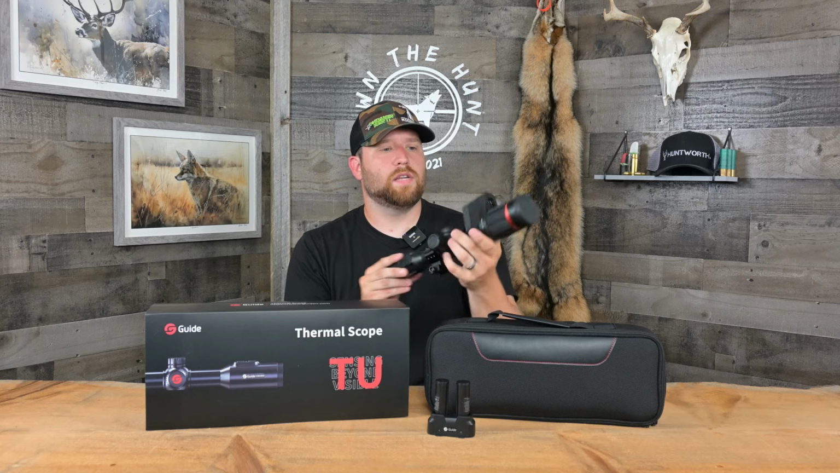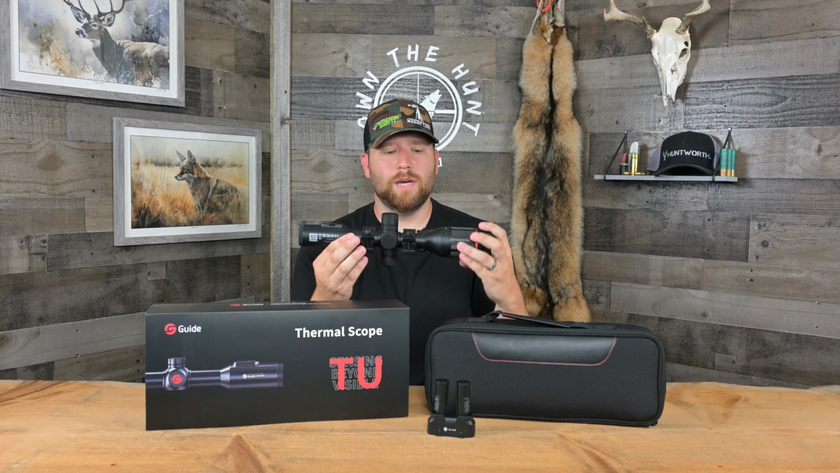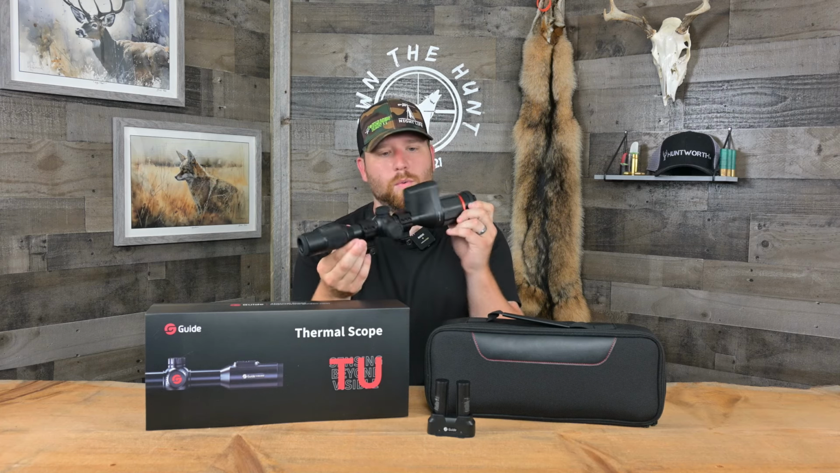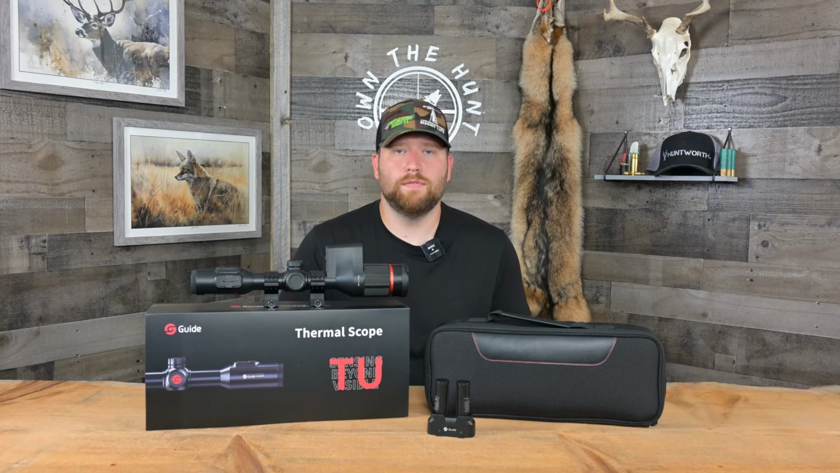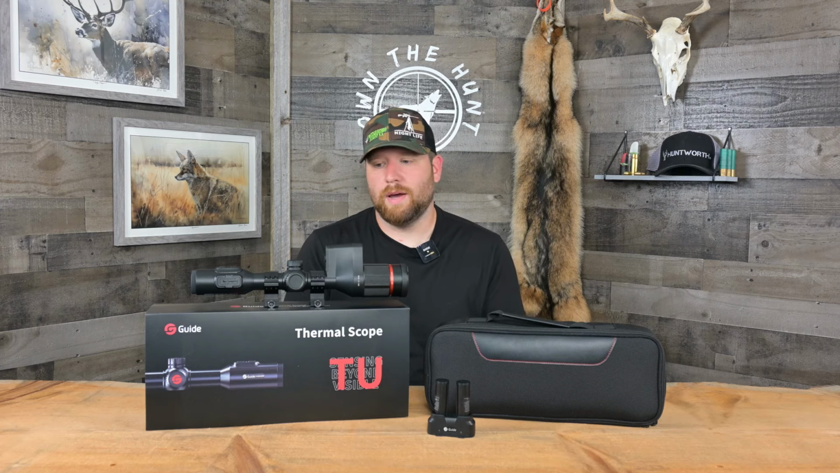And then everything else seems pretty standard, seems pretty good. It is a metal tube. I don't know if it's painted or powder coated or what, but everything seems okay. I think if you were to scratch this on something, it probably would scratch off the finish, things like that, but nothing to really be concerned about as far as longevity or durability of the scope.